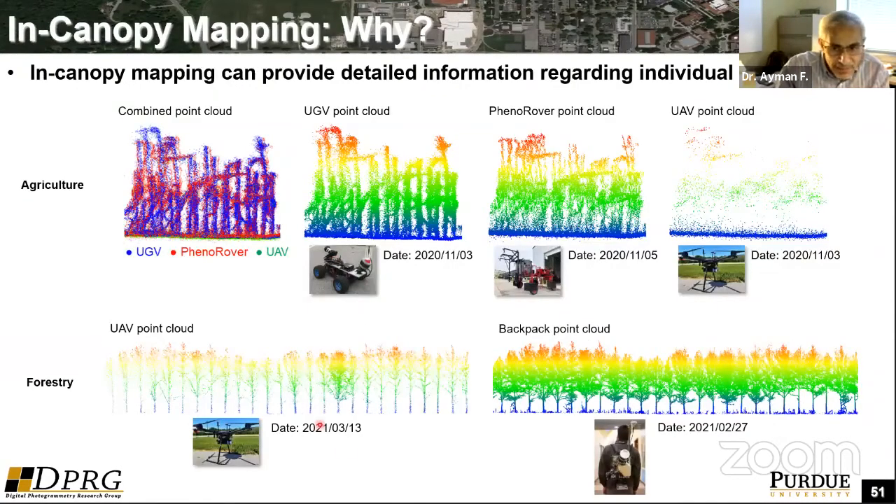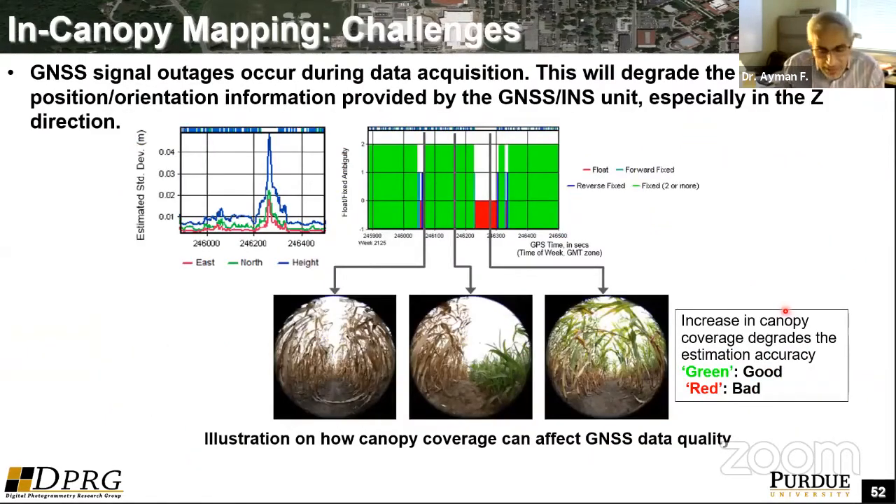Just to give you an example, this is the UEV data in a forest environment. This is the backpack data in the forest environment. You can see much higher level of detail. Again, the UGV is providing a really high level of detail. You can see the individual plants nicely. Even with the PhenoRover, you don't have this level of detail, and from the UEV, you have very sparse points. You see the tops and the ground of the plants. So there is really a solid argument for increasing the level of detail and having what we call in-canopy mapping.